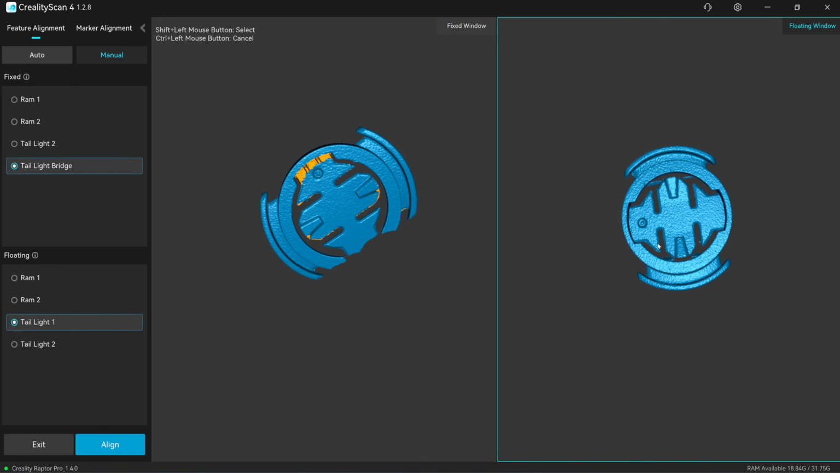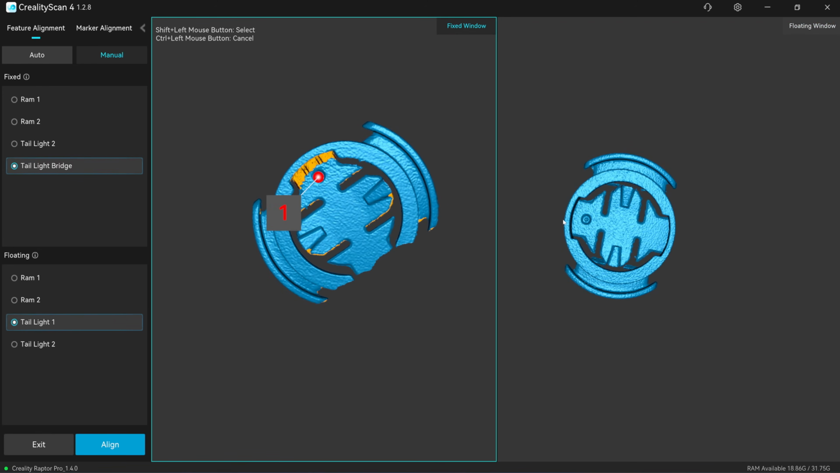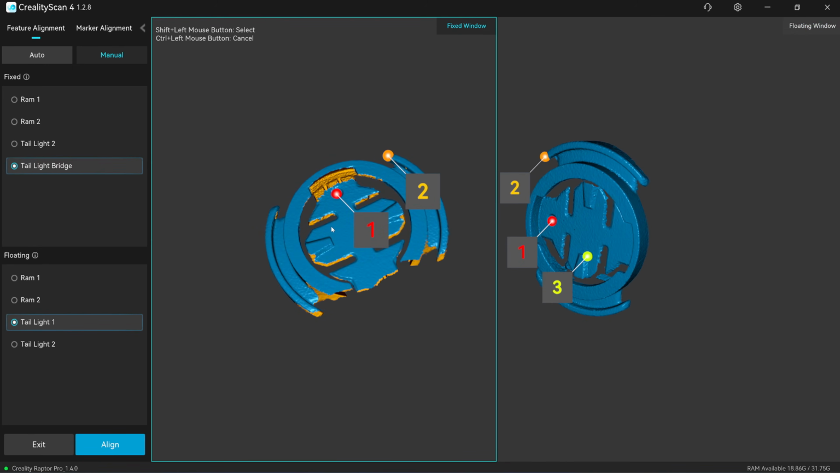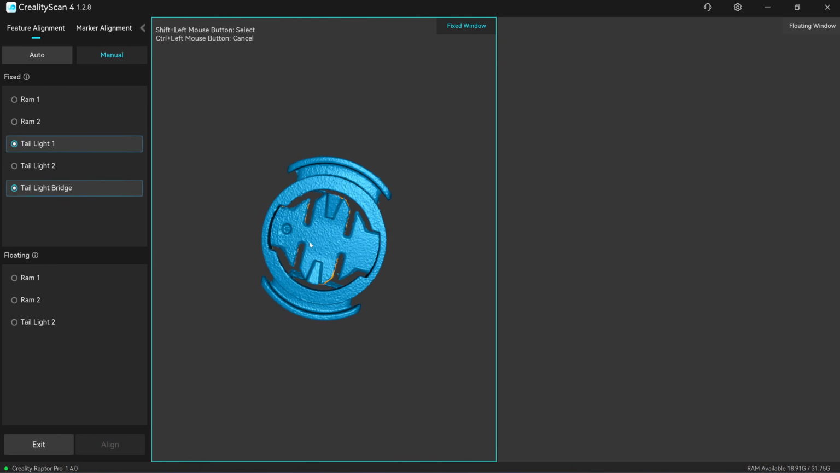This will be a tail light 1. So there is a dot here that I can use. 1, 1, 2, 3. Aligned. Okay, so scan 1 is aligned to the bridge scan.